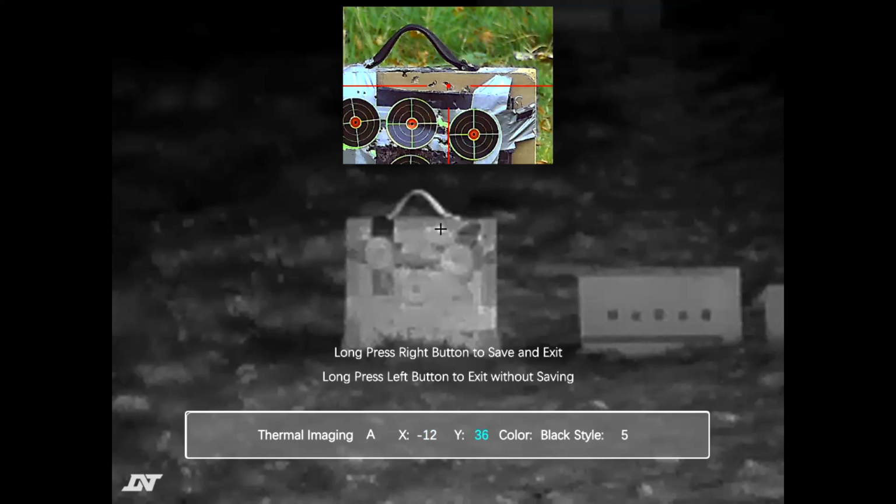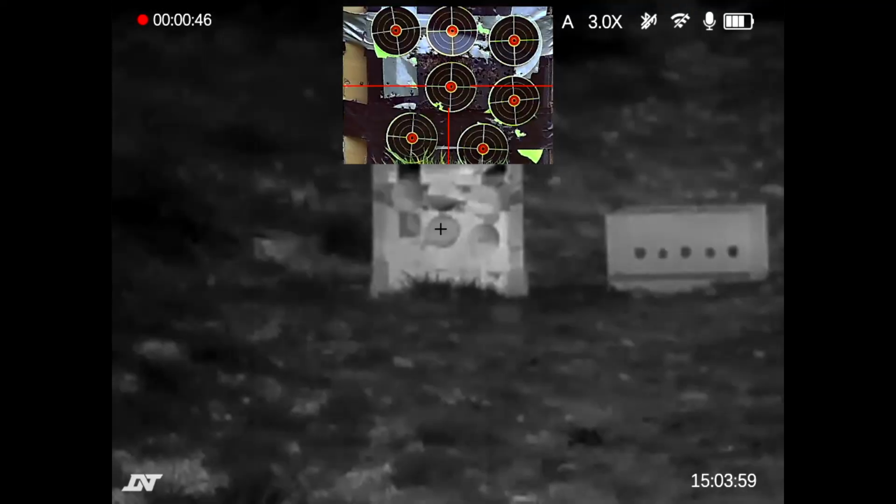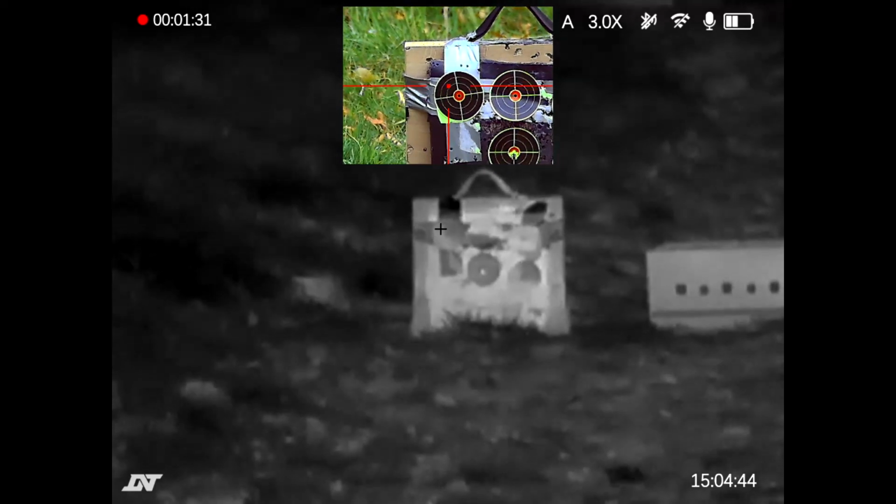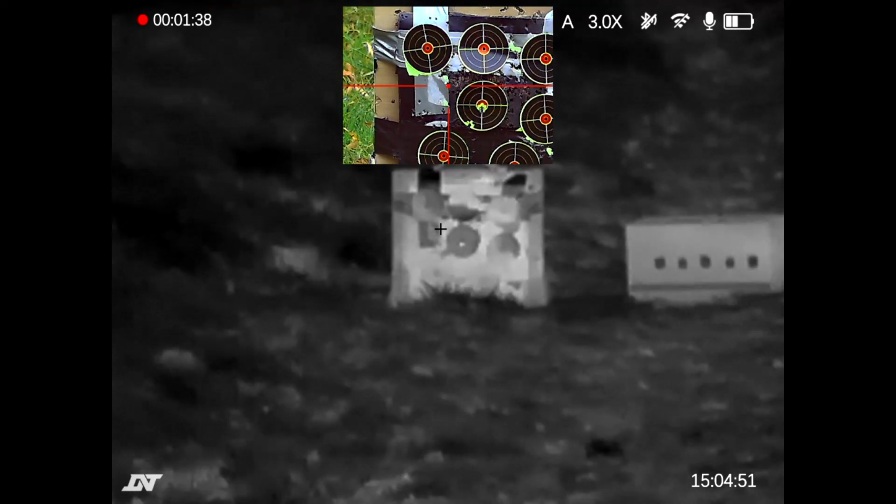Got the thermal reticle on that group. Long press right button to save and exit. So let's just see if that worked. Okay, that's the whole thing, literally just half a dozen pellets, and I'm zeroed at 13 meters.